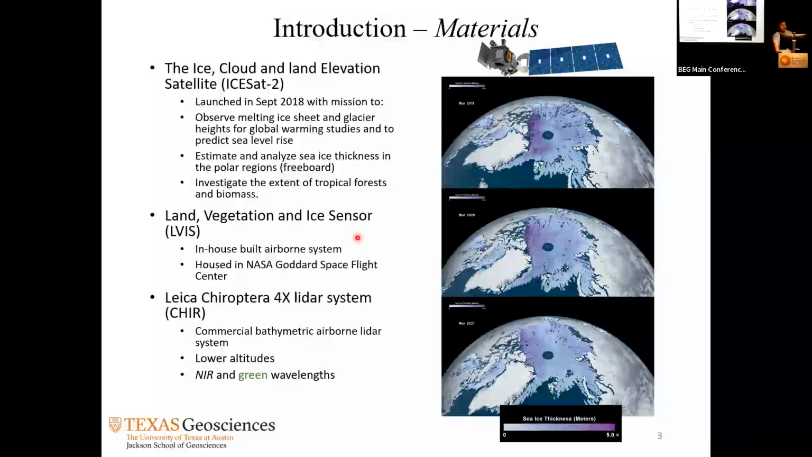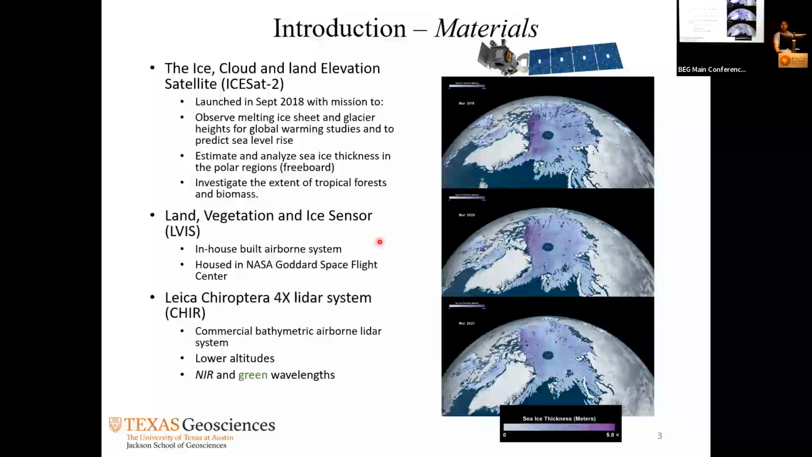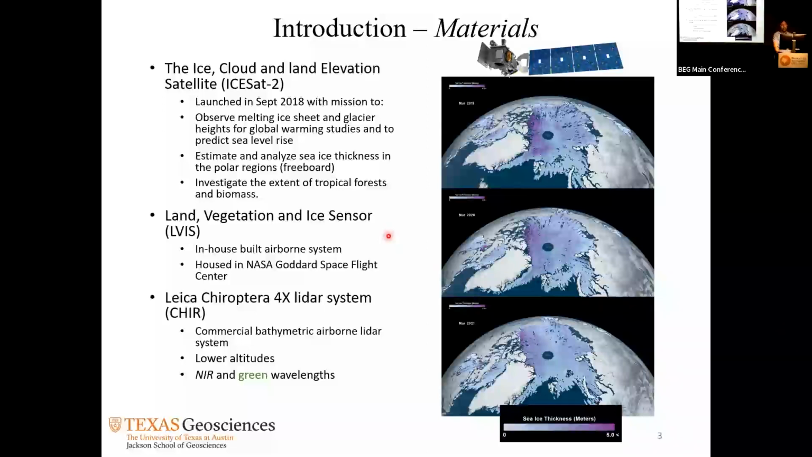The second sensor is LVIS, which is the Land Vegetation and Ice Sensor. This is an airborne sensor. It was on the same platform as our sensor, so it was a good cross-check for us. It's also an in-house built system, a kind of prototype that they test their laser on before they put it on satellites. Basically, it is a high altitude system. Even though it's airborne, it can fly really, really high and shoot from really high altitudes.